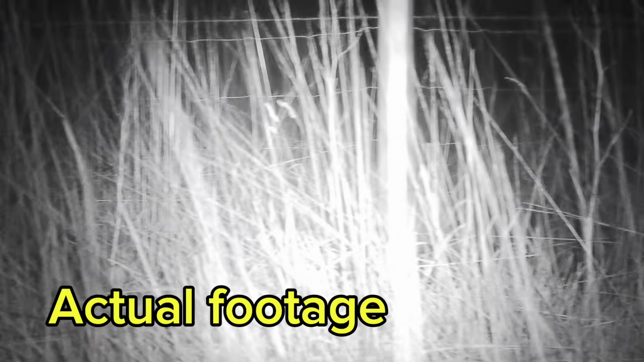Let's see if I can get into the field over here. So here we are in the field. A lot of good detail on this. I'll just press record so I can record this, and I'll swap the footage over. But yeah, you see all the grass. That's up the field, and you can still see the infrared being thrown that way.